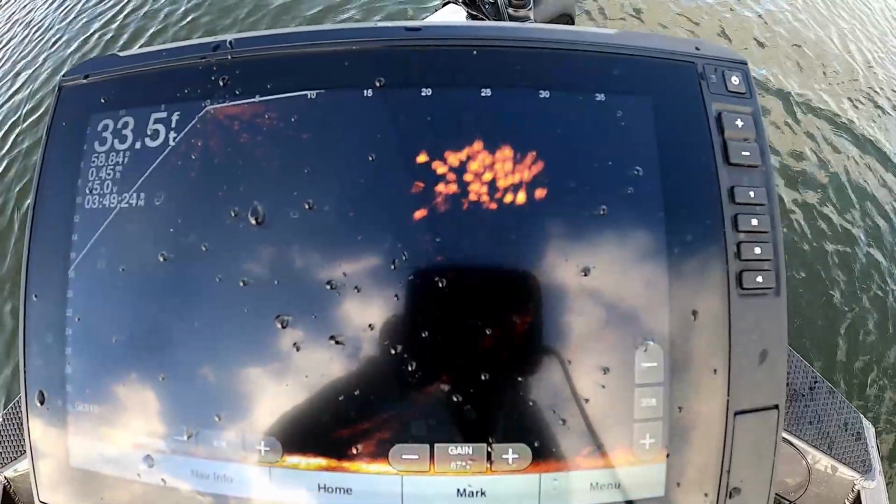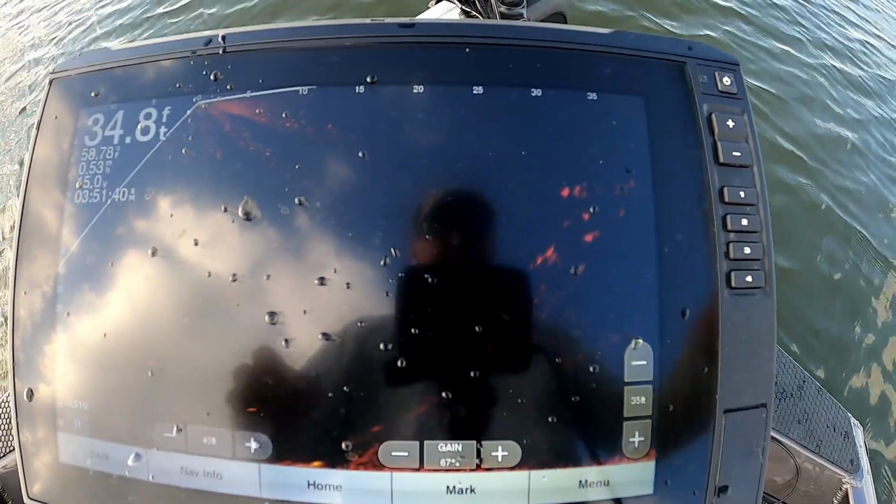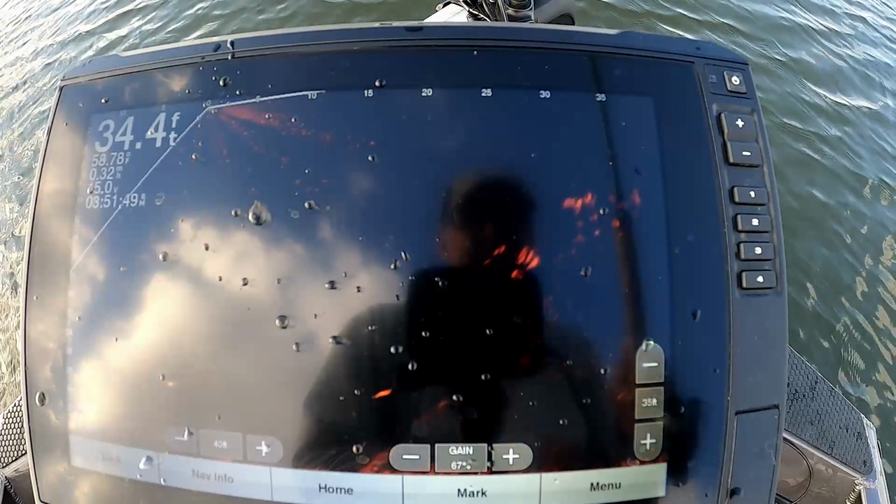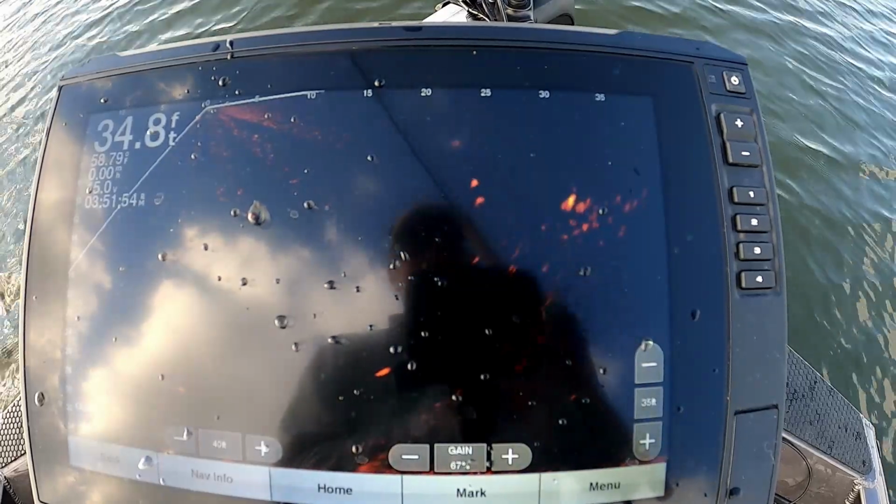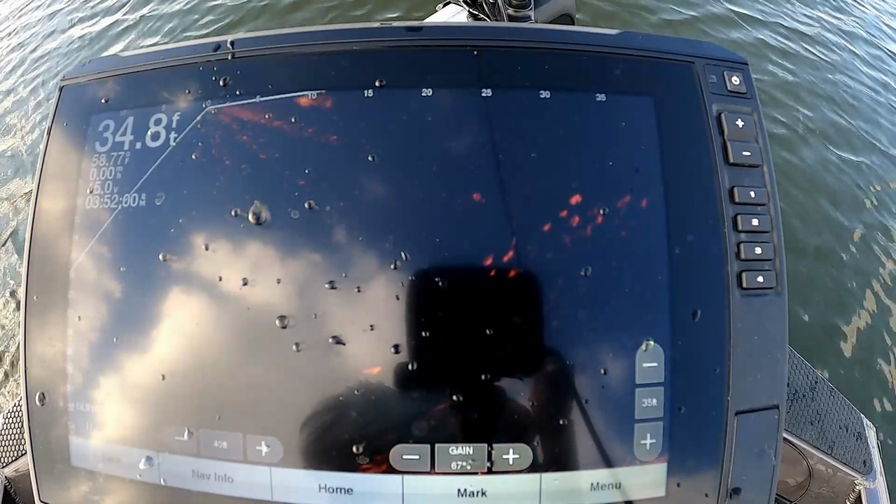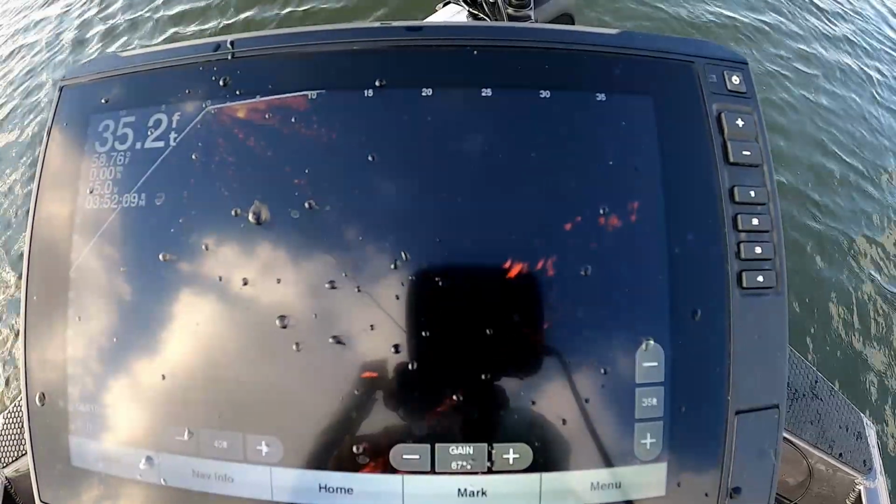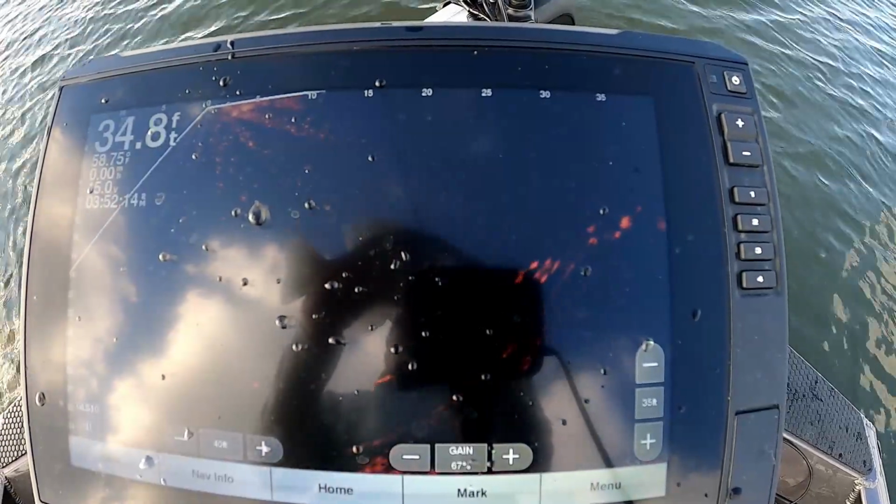Some crappie out here in front of us. And we're in them right now. Look at them. Alright. 40-foot cast. Don't see my jig, but I see a fish after it. Oh, he hit it. I got him, guys, right there. 45-foot cast out there to him. Oh, another stud crappie. Oh, yes, sir. That's a pound and a half crappie. Big old black crappie, if y'all can see him in the reflection.